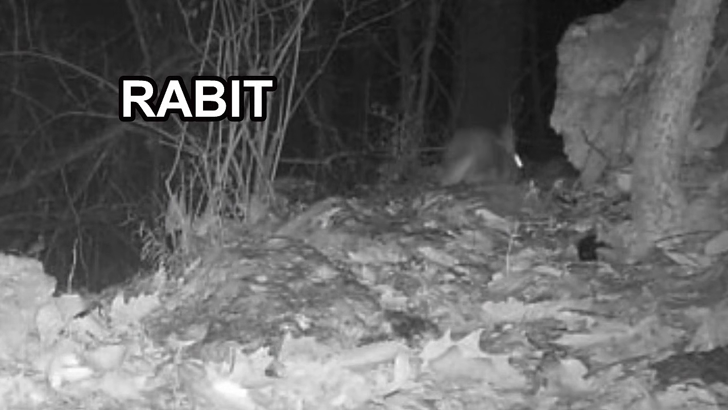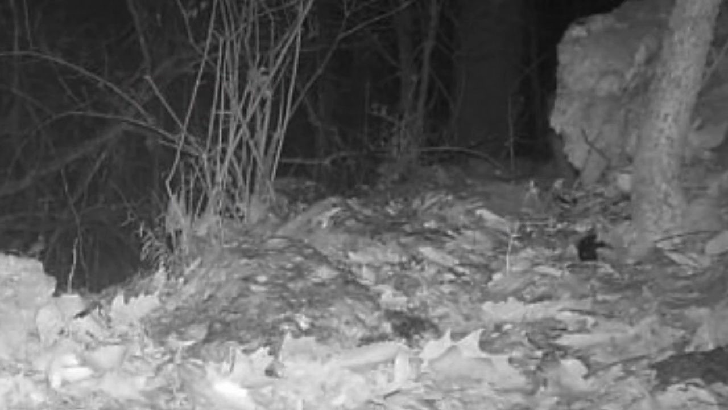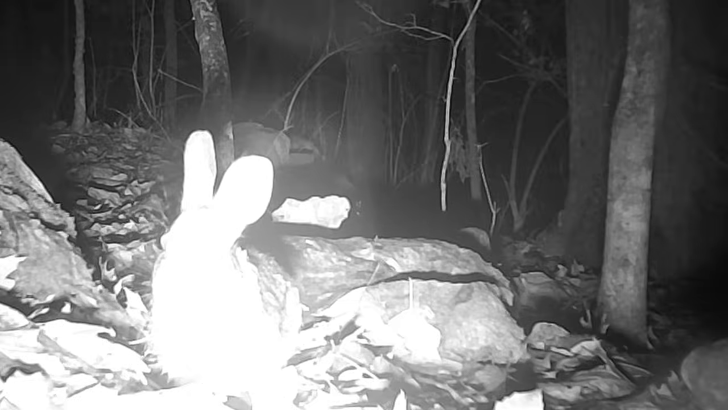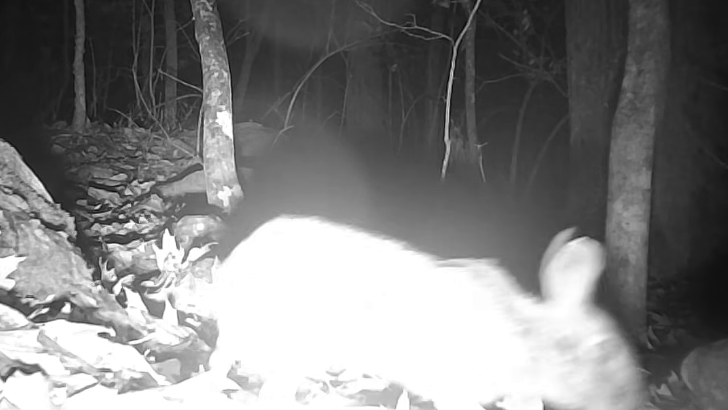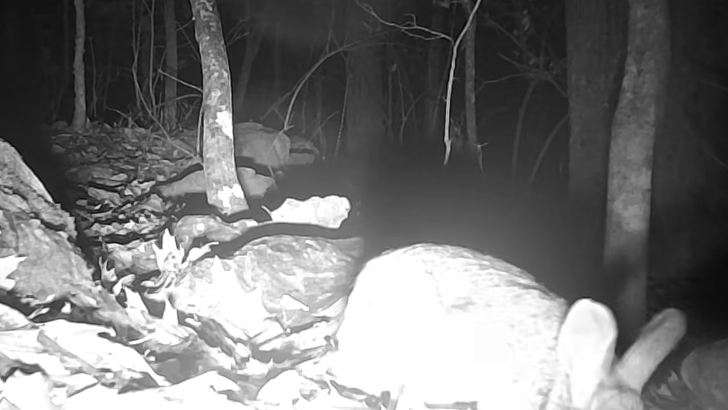Yep, little old rabbits, they are here. You just don't see them every week. They're the most hunted little animal in these woods. The coyotes, the bobcat, and the foxes. Bless the little rabbits.